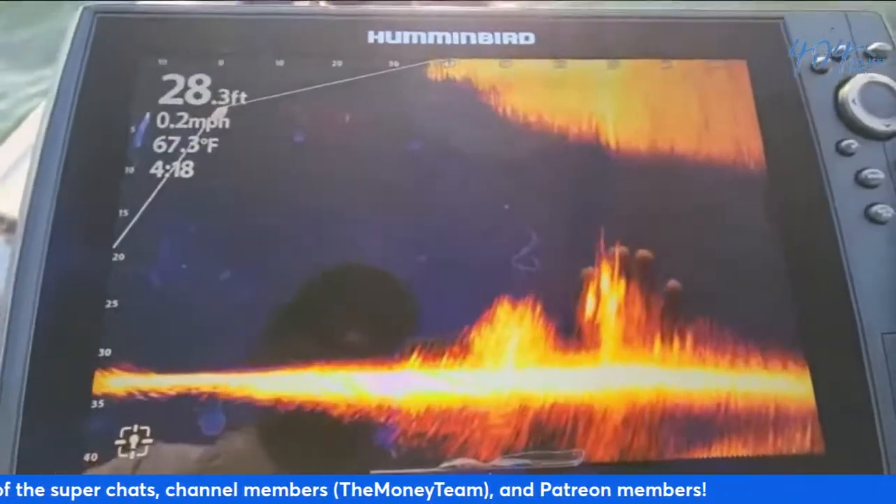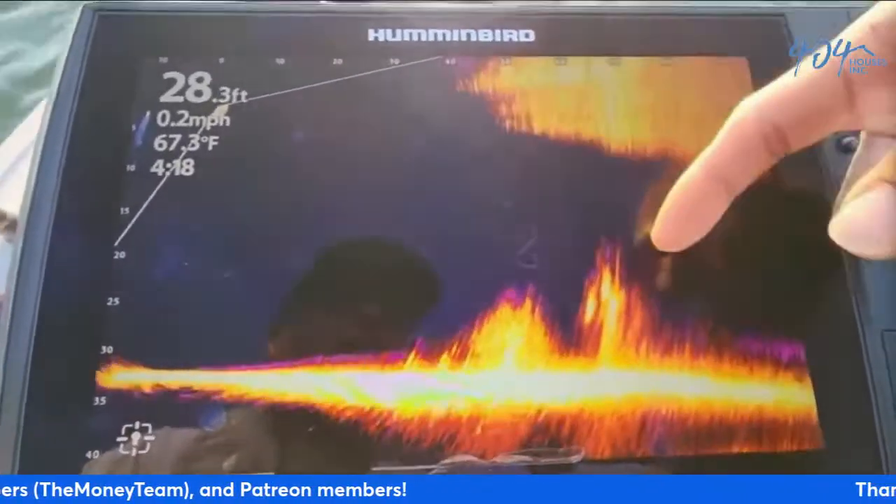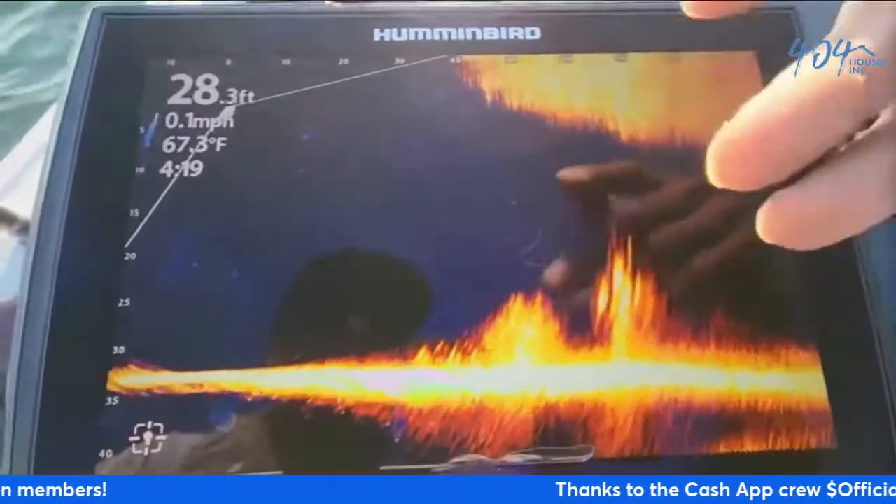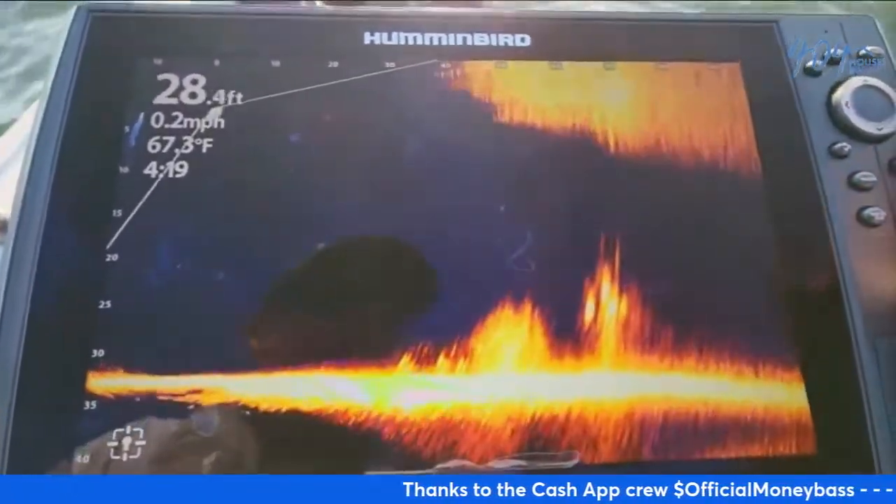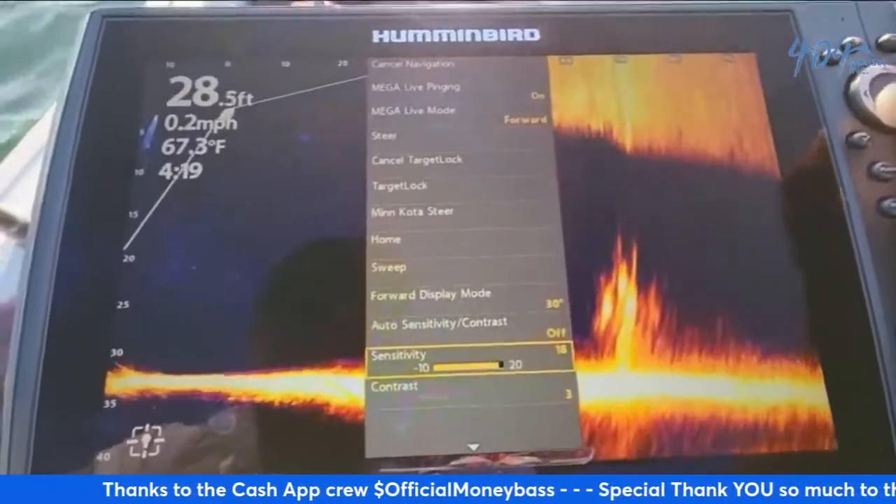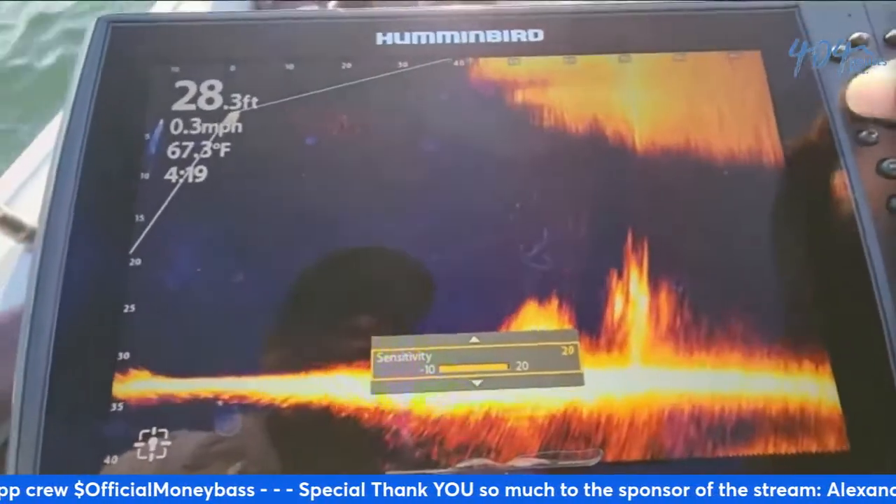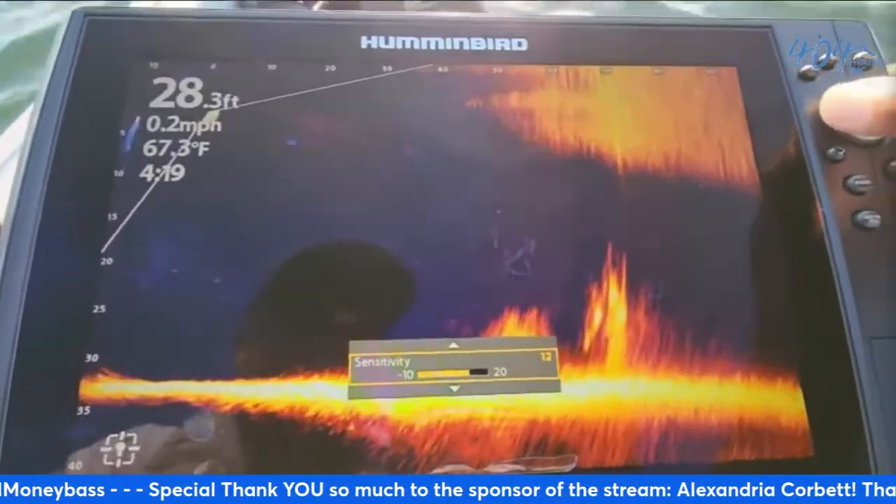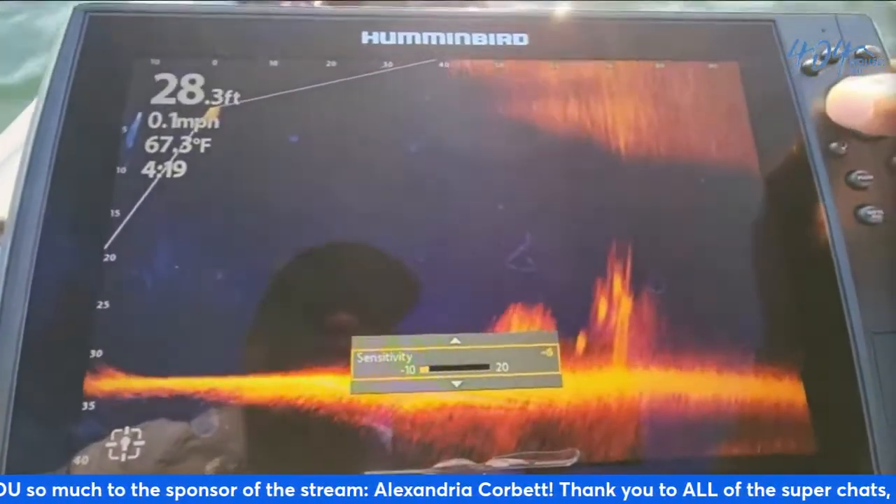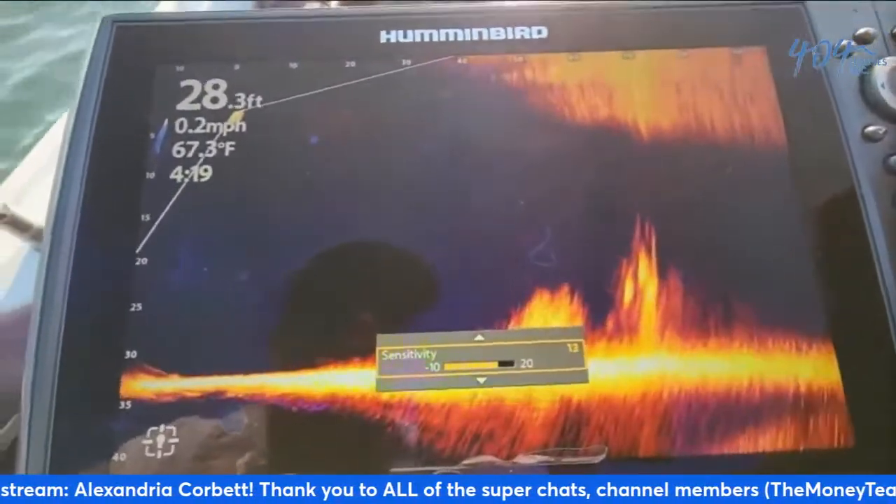All right, for you guys that like to get a clearer picture, let's play around with the settings real quick and see if we can clear up some of this extra noise and get this a little more crisp for you guys that like a clear image. Let's hit the menu key once and go all the way down to sensitivity, and we'll start cranking this up. See, it's sitting on 20 already, so I'm running that real hot. Let's crank it back the other way. All right, and you see how much that's clearing it up. Let's put it all the way back up to where it was.